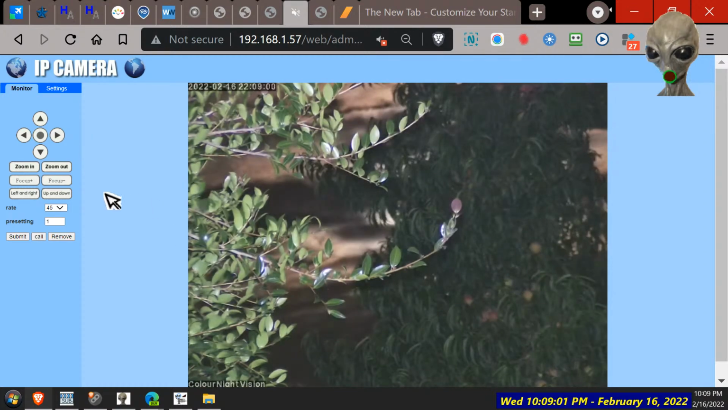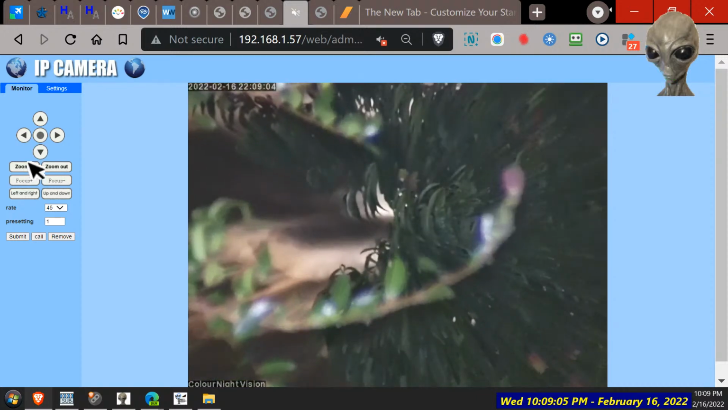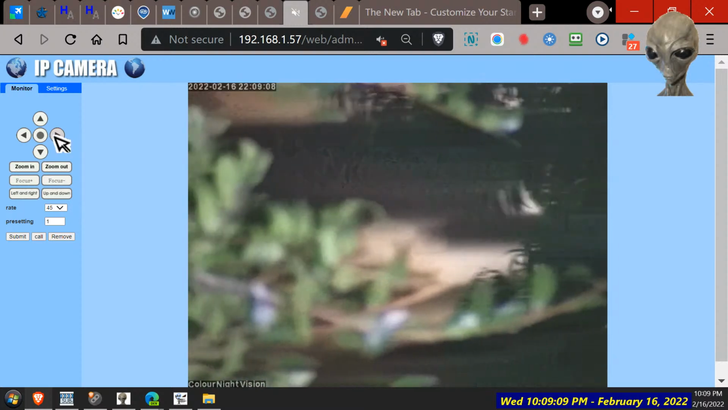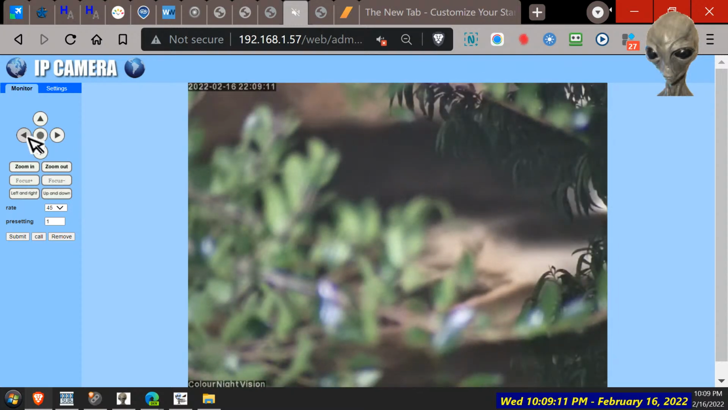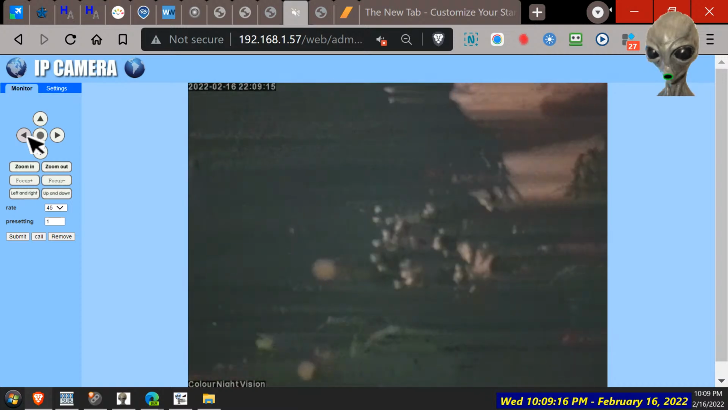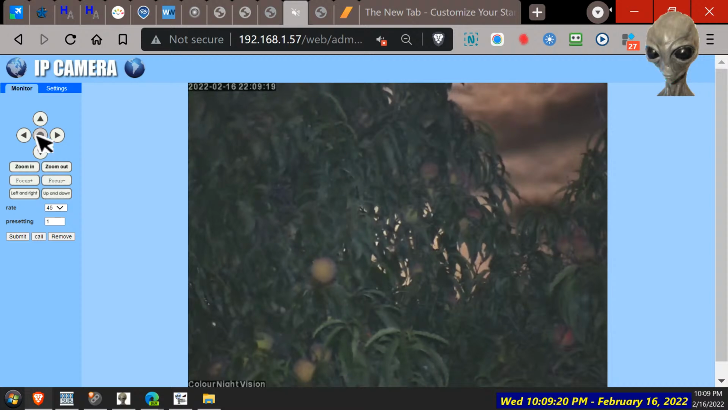So that should be the peach tree here, shouldn't it? That's got to be the peach tree here. That looks like some peaches, doesn't it? You didn't get them all.